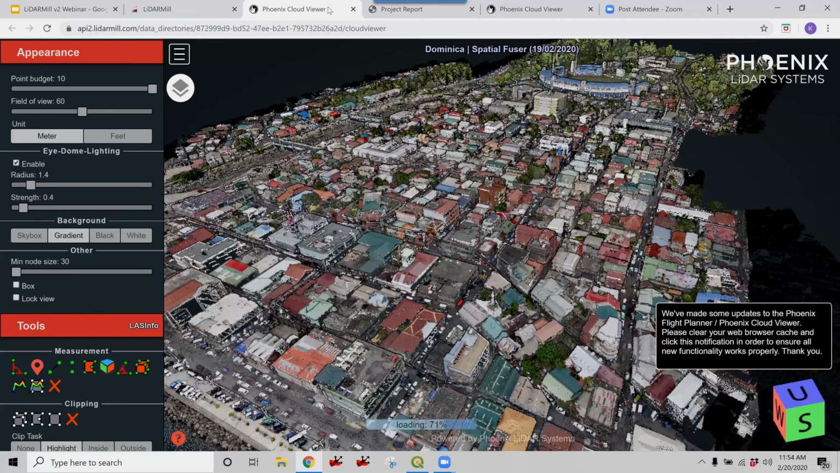Okay, the next question is, well, we can share the other data set that we showed in this presentation. That's our data, and yes, sure. Contact us, maybe support@phoenixlidar.com or sales at. Yeah, sales. And then sure, we can share maybe a LAS file or the link to the web viewer.